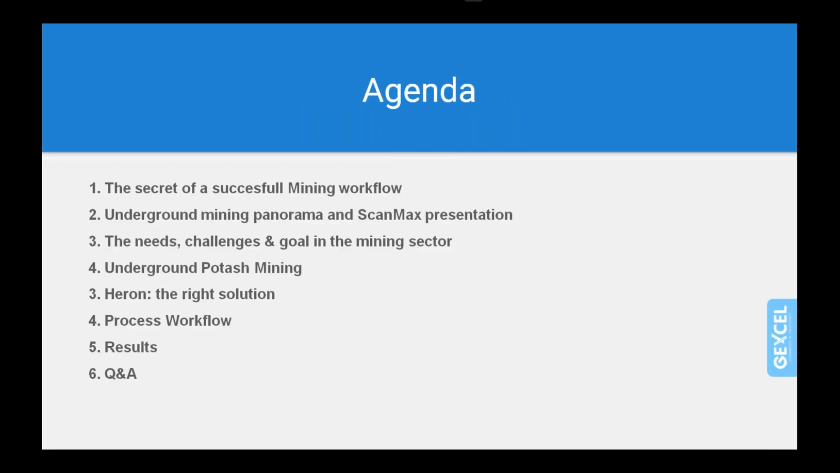So, let me go quickly through today's agenda. We will try to give a first introduction about the secret of a successful mining workflow. And then we will enter together with Alex into the underground mining panorama with the presentation of the SanMax job. We will also underline the needs, the challenges, and the goals in the mining sector, and we will go into detail on the case of an underground potash mine.